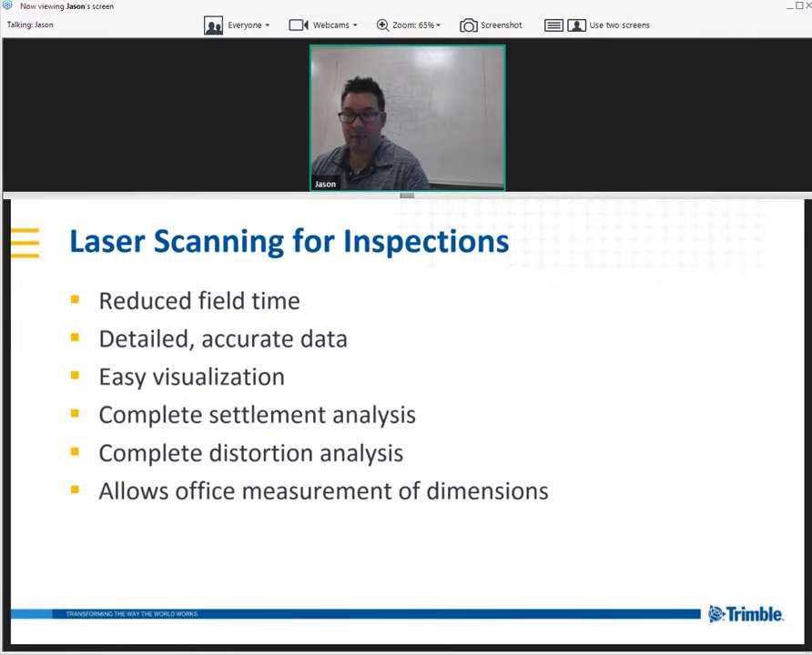Now, laser scanning for inspections has a lot of benefits. It's going to reduce field time. We can scan one of these tanks in a short amount of time, whereas a 2-man field team may take quite a bit of time using a traditional steel tape, or even using a total station. We're also going to have detailed, accurate data.